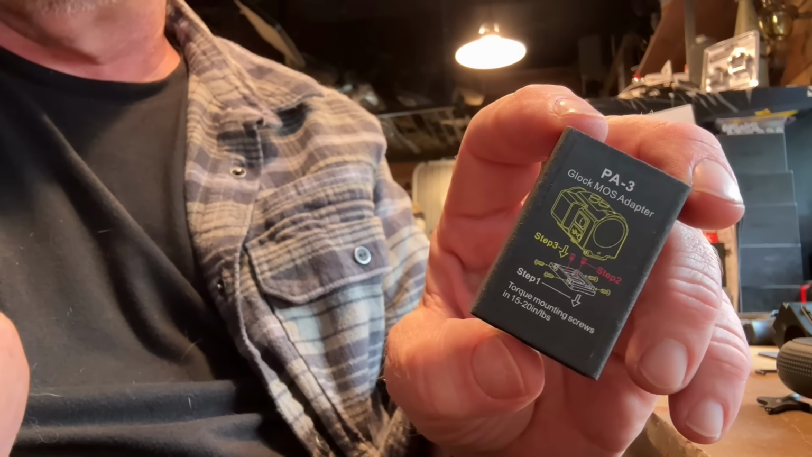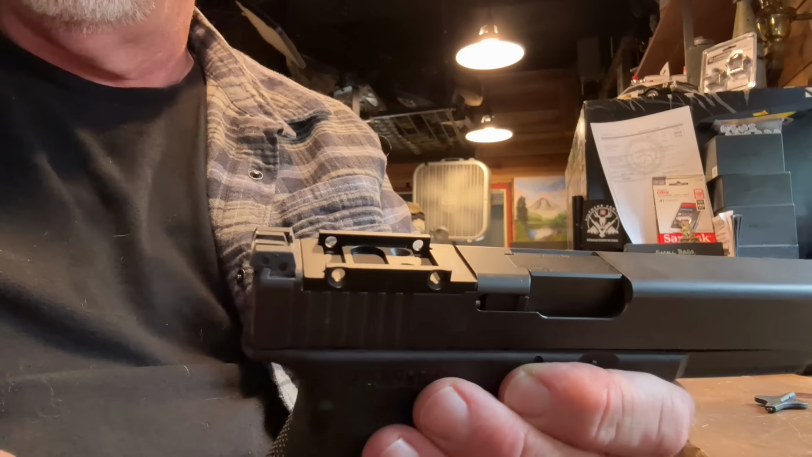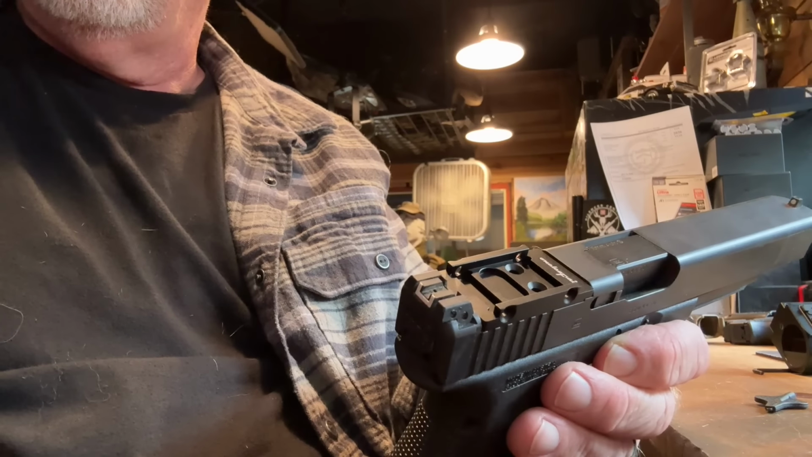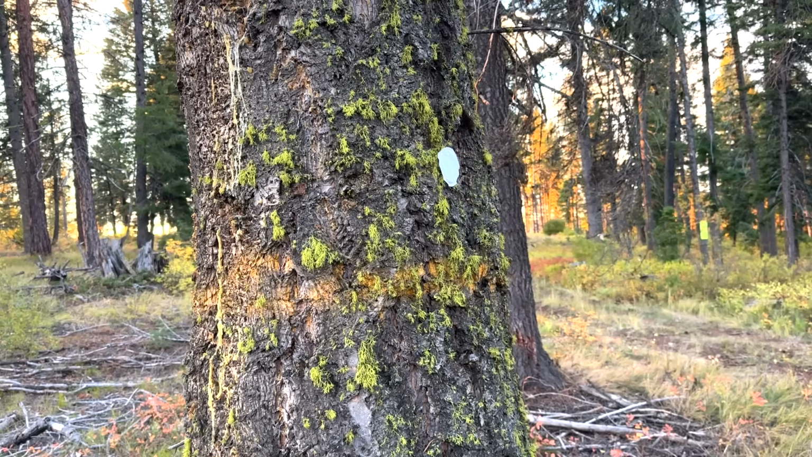So I used the Glock MOS adapter, and as you can see here, the Glock MOS adapter is the exact width of the Glock slide. It doesn't overhang the slide or come in a little bit too shallow in the slide, allowing moisture into that bare metal. Ooh, that's already getting warm. The sticky stuff might work, but let's get a couple of staples in there for good measure.